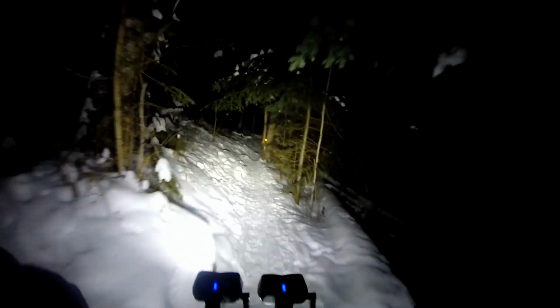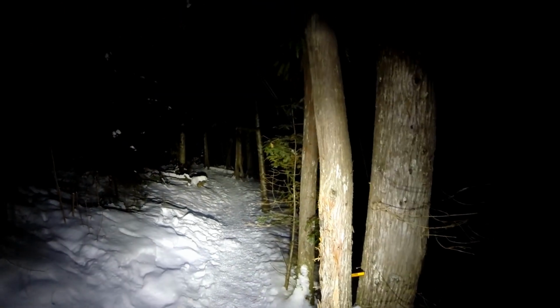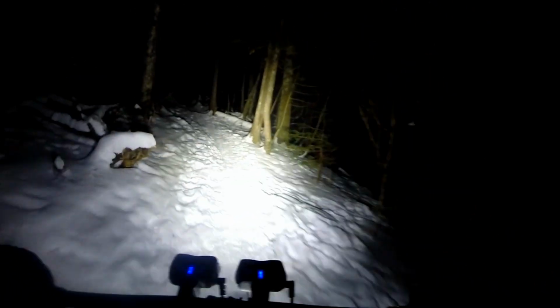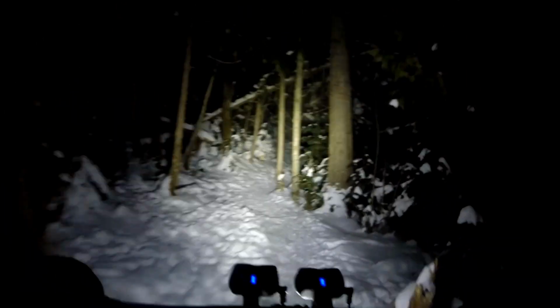Oh, there's a pedal reflector. Yeah, someone lost a pedal reflector. Someone picked it up and attached it to the tree. Probably some hiker that hates fat bikers. I was like, look at their litter. That looks really nice.